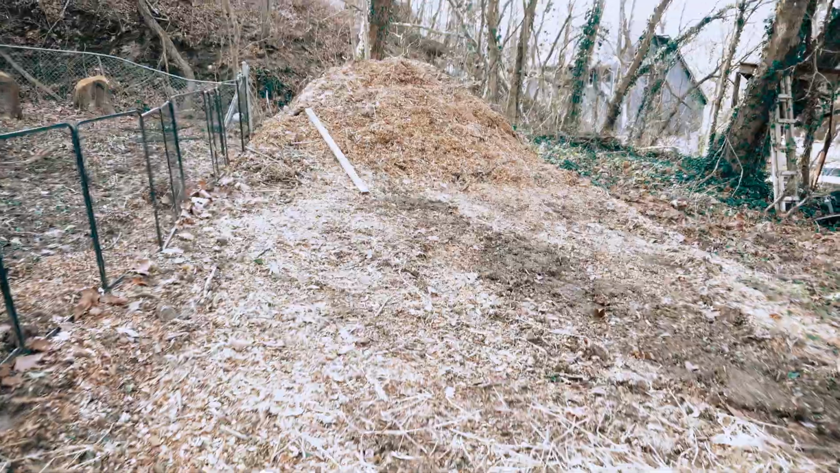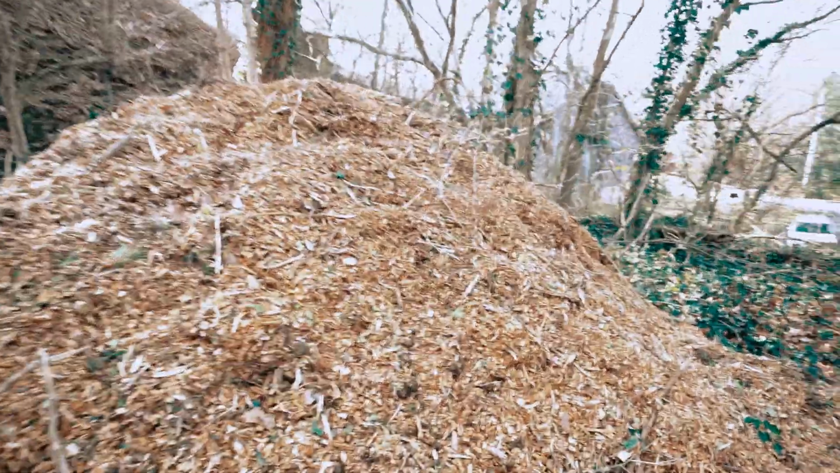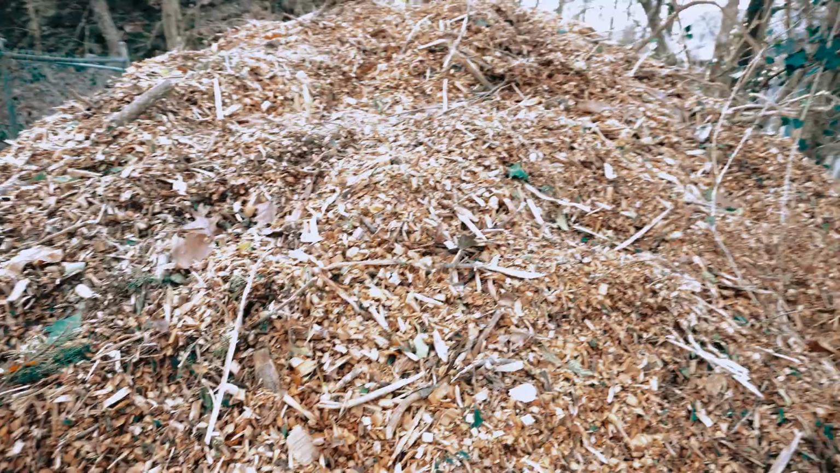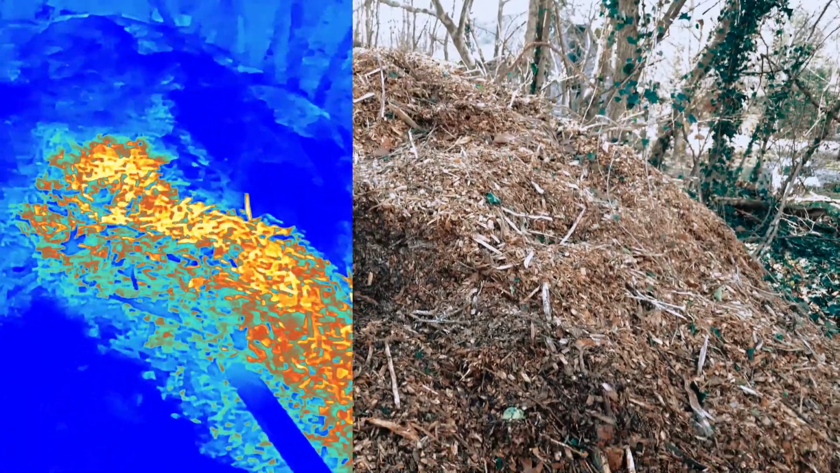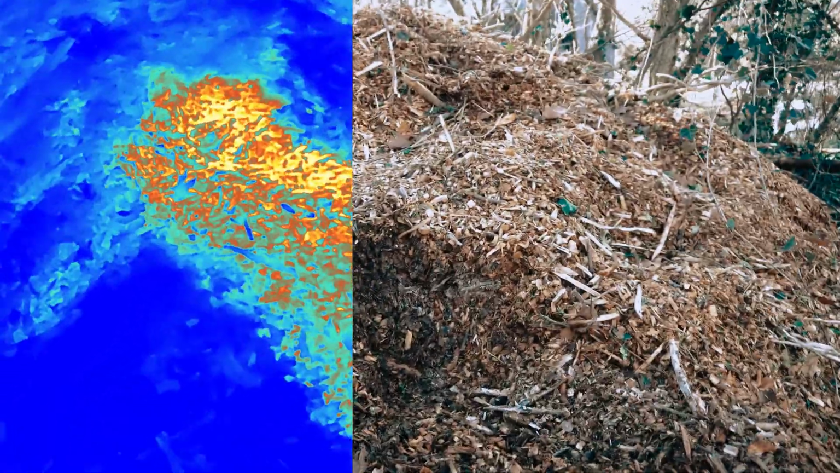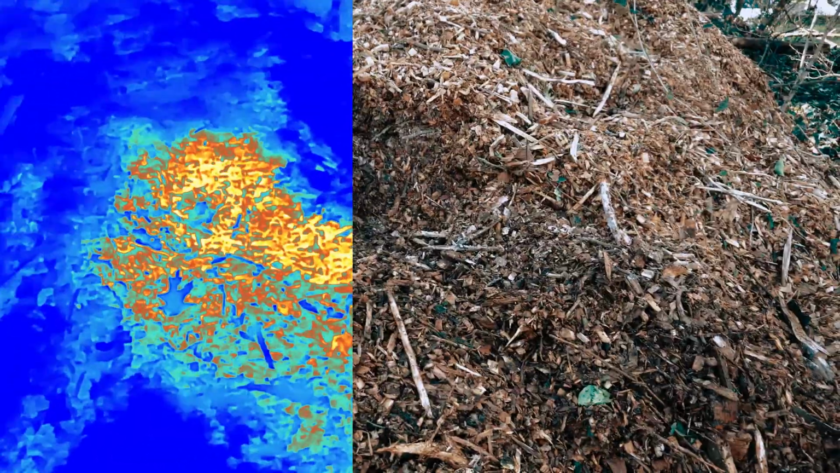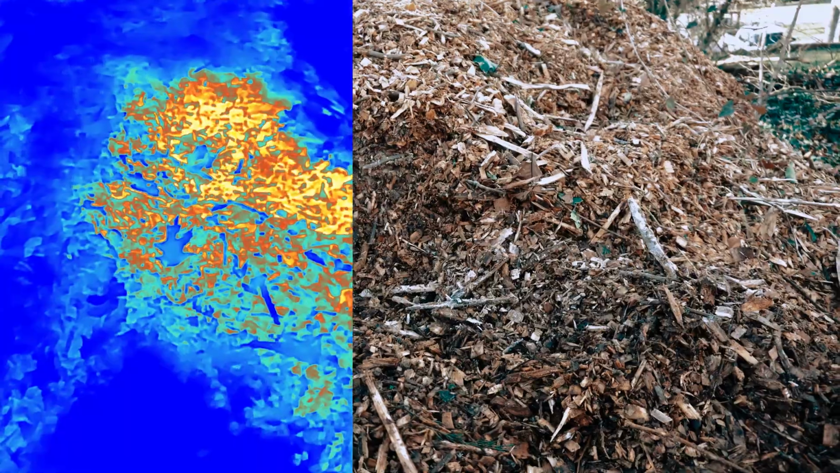One thing I want to show you that's really interesting is this wood chip pile. A lot of y'all who are probably into tree cutting or have experienced landscaping probably already know what I'm about to show you. Look how hot that is. Isn't that crazy? I just dug around a little bit and you can see it is extremely hot. Right where I dug up the mulch a bit, you can even see it. It's actually really hot.